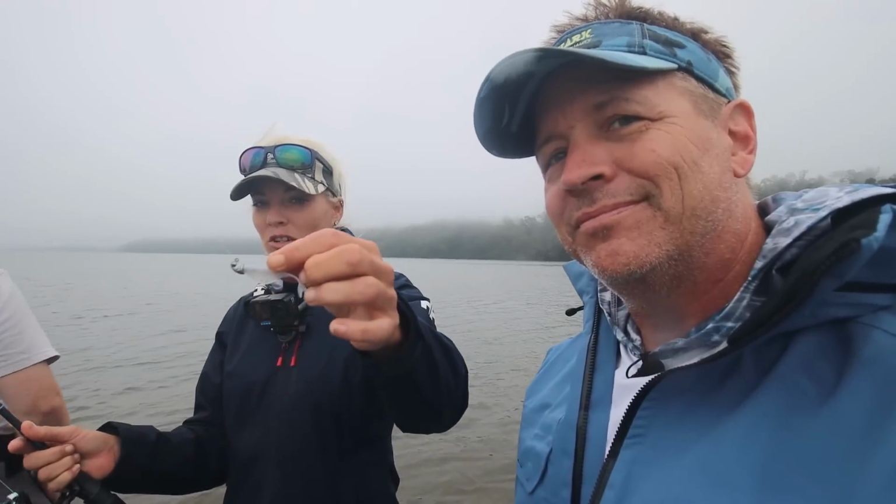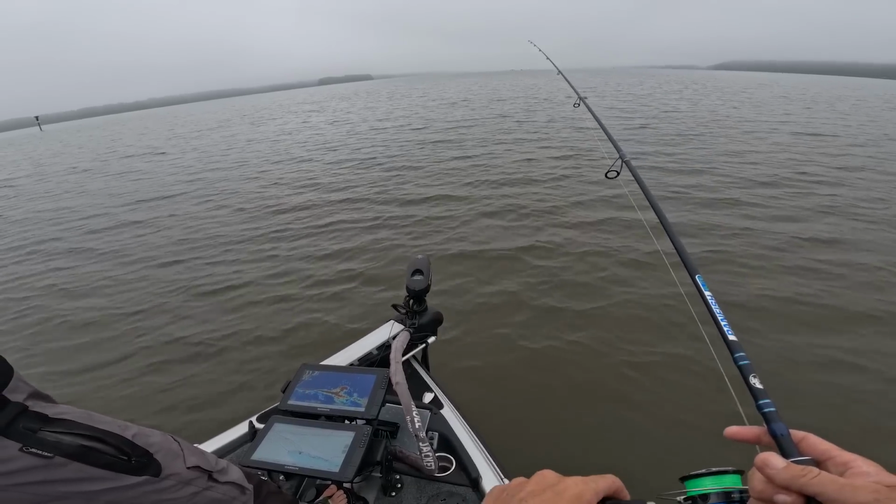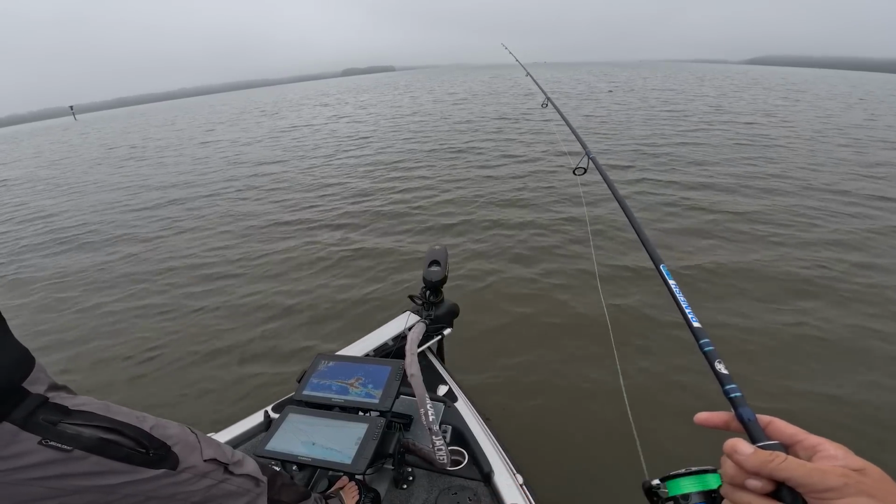Yep. So again, we're just using that same bait I showed you guys earlier, but really just figuring out how to keep it horizontal in the water column, with little light twitches, keeping it above their eyes, because they feed up because of the shape of their eyes.